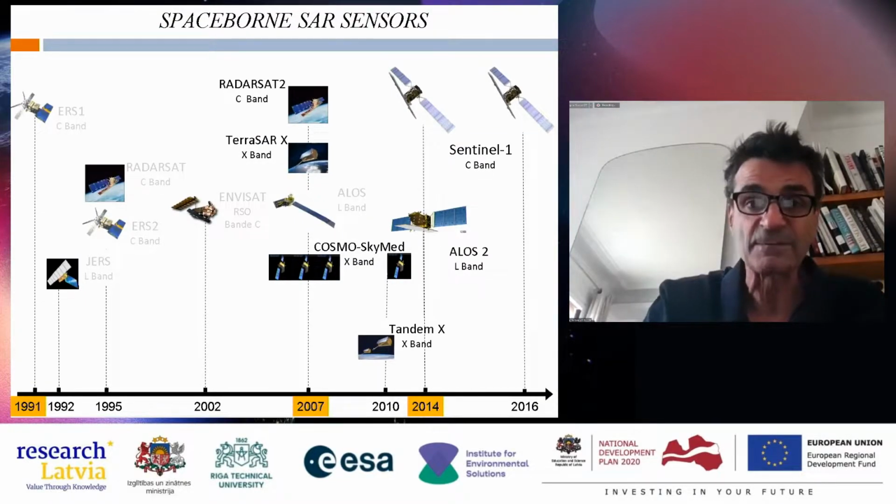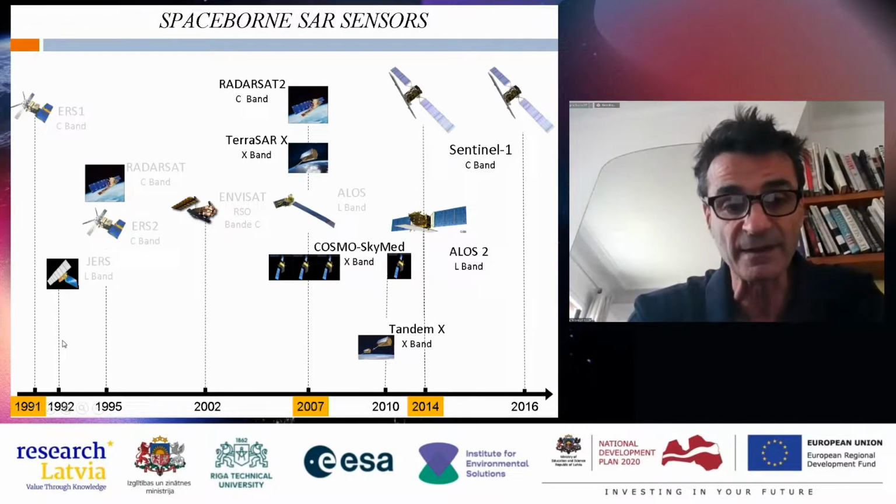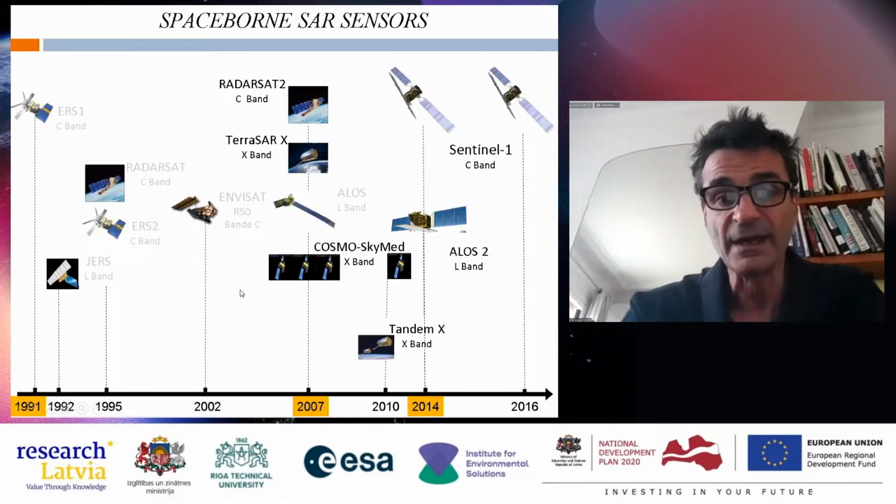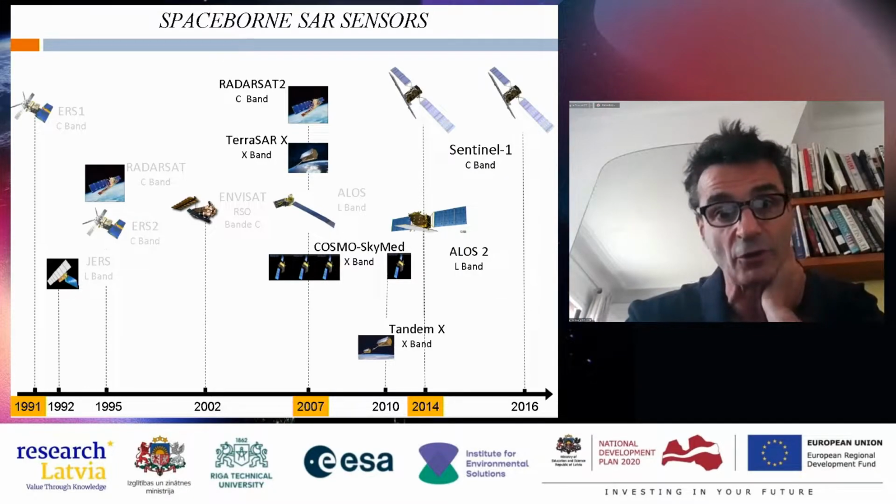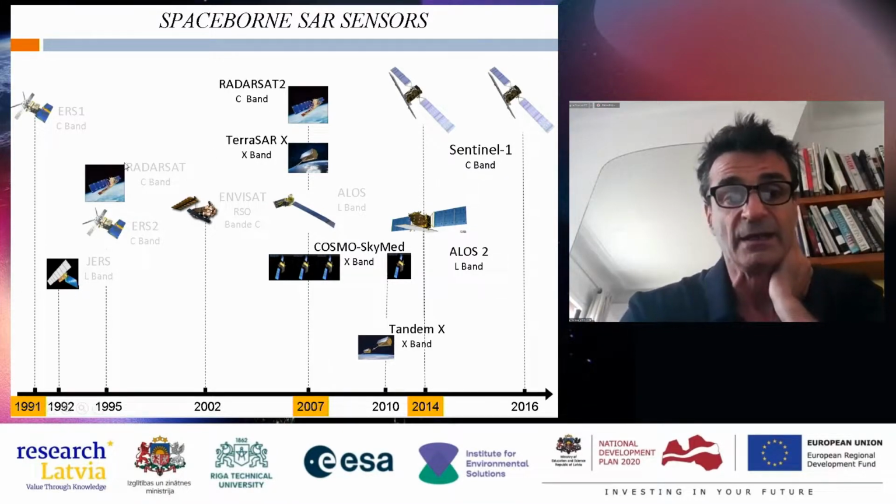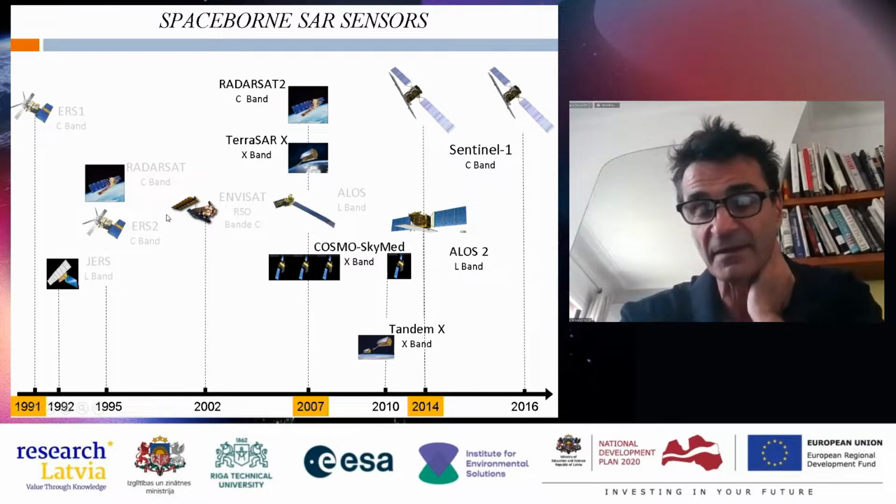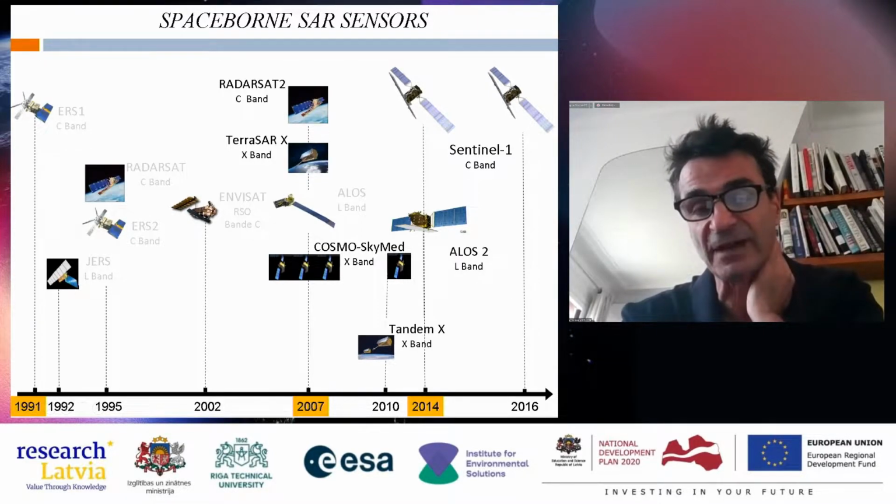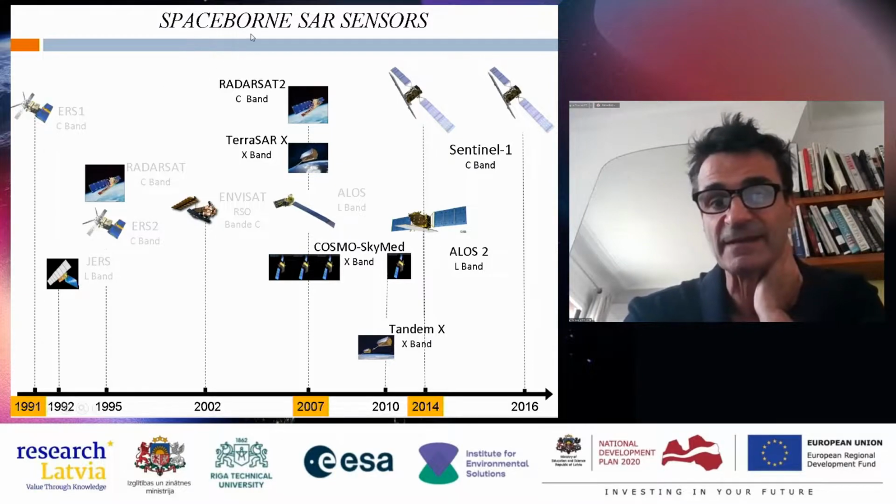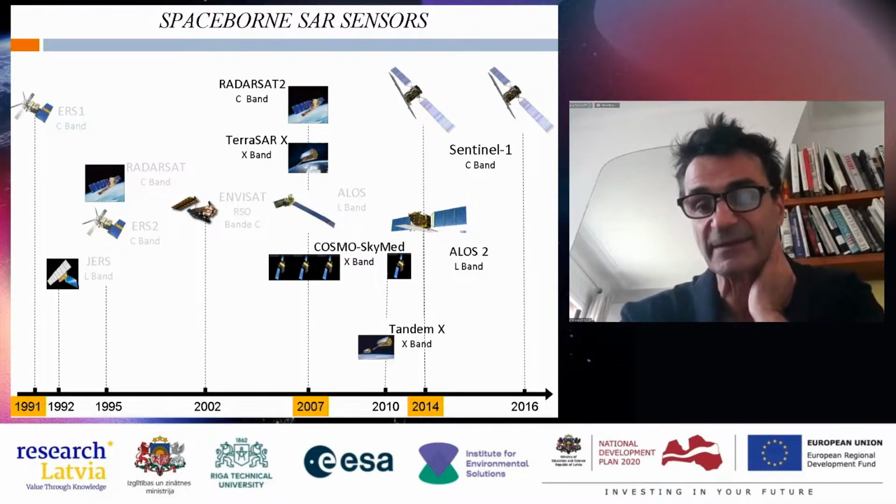Here are the different spaceborne SAR sensors that have been launched since ERS-1 in 1991. You can see that you have different sensors now, and it's quite comfortable. These sensors use different bands. A band corresponds to the wavelength. When we speak about C band, we speak about wavelengths of about 5-6 centimeters. X band corresponds to 2 centimeters, and L band corresponds to about 20 centimeters.